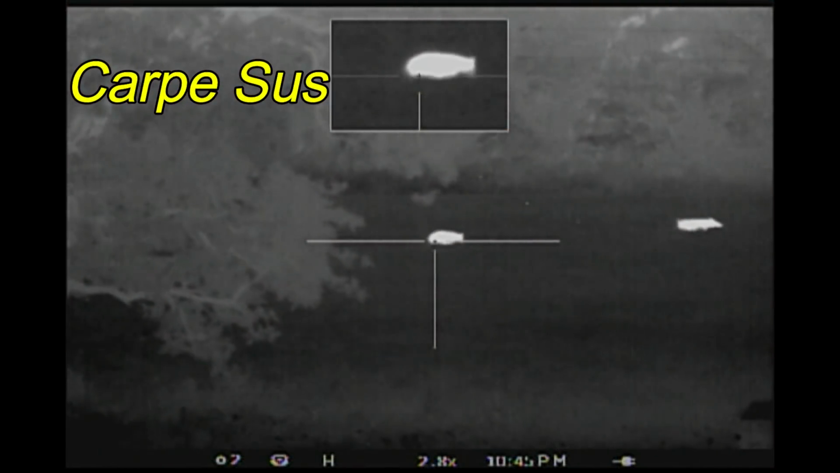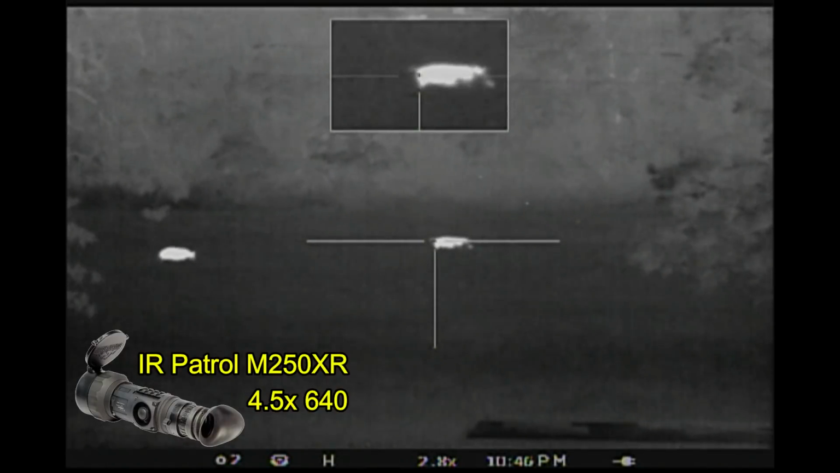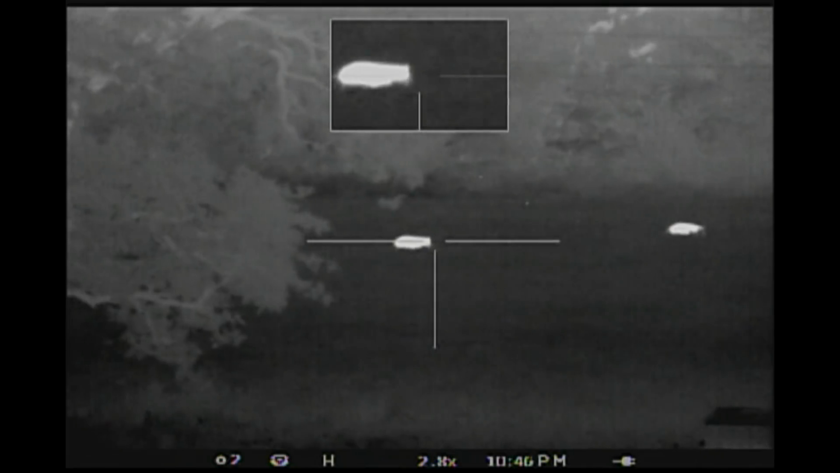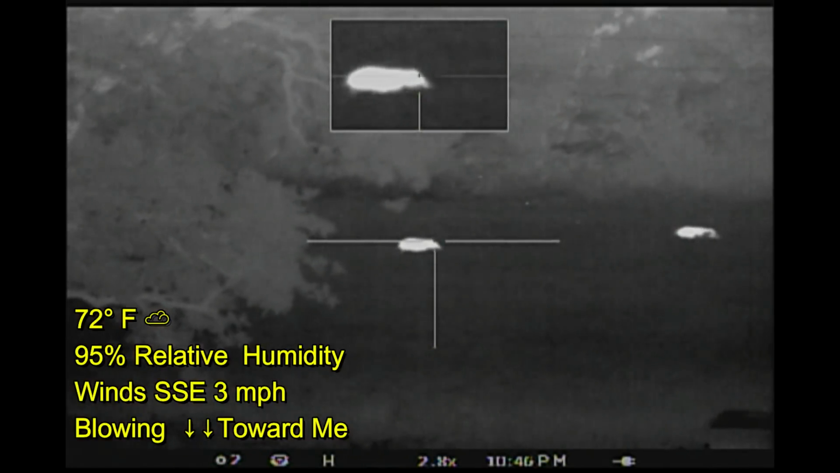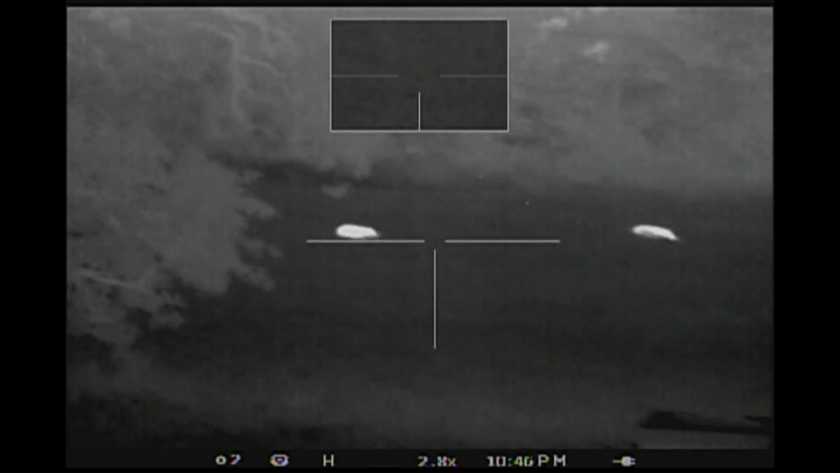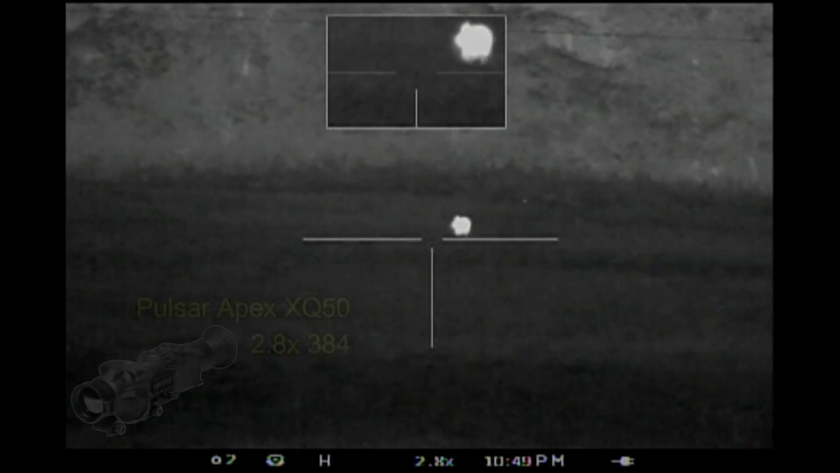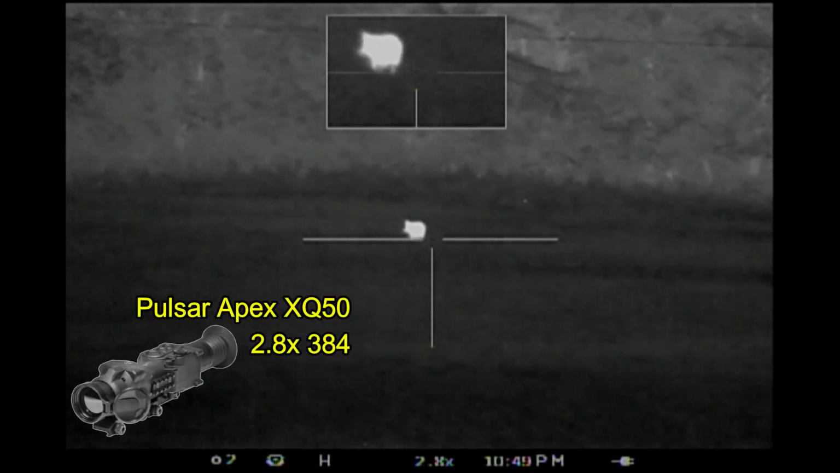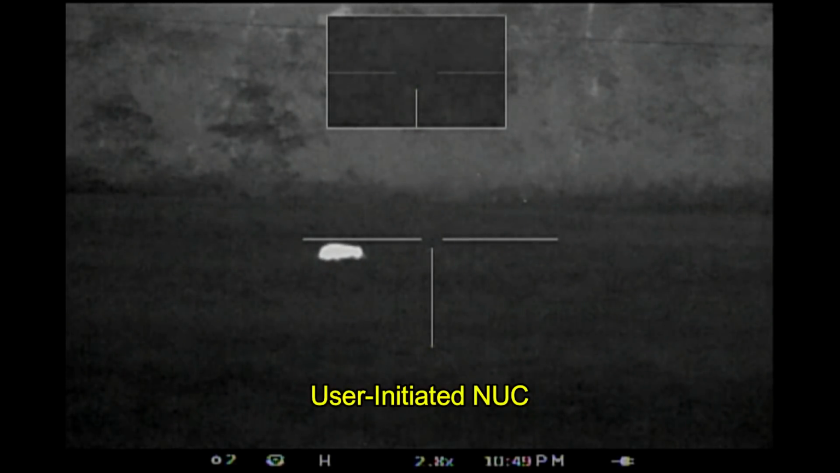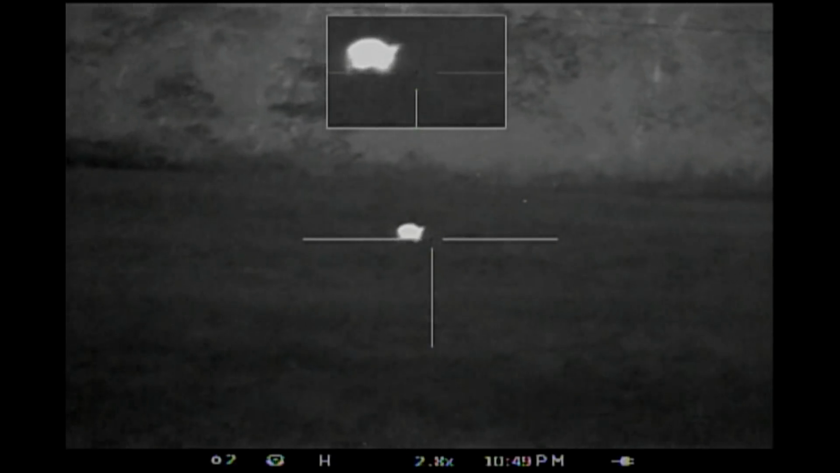Carpe Sus. I returned to the property that has a noisy compressor on it, and I spied with my IR patrol these hogs on the south end of the property, fortunately well away from the compressor so I didn't have to deal with that noise. The winds are in my favor, so at this point it's just a matter of getting within shooting distance and taking my shots. And of course I'm using the Pulsar Apex XQ50, and there at the top you can see the picture-in-picture mode. I've just nuked the image to make sure that it is as best as it can be.